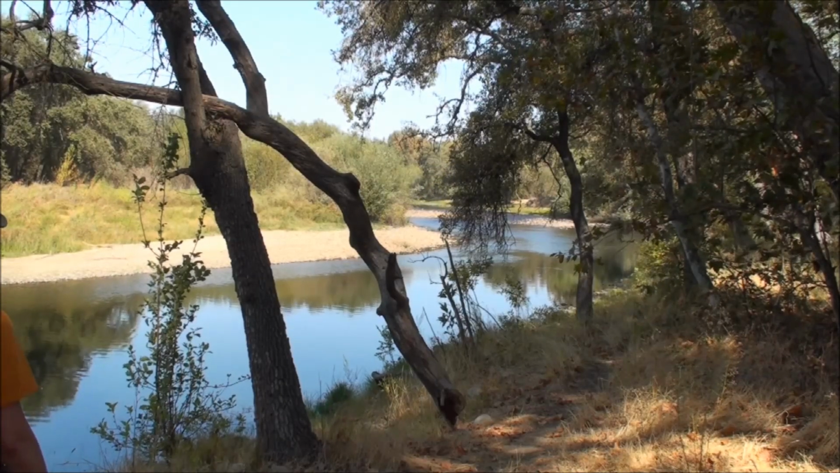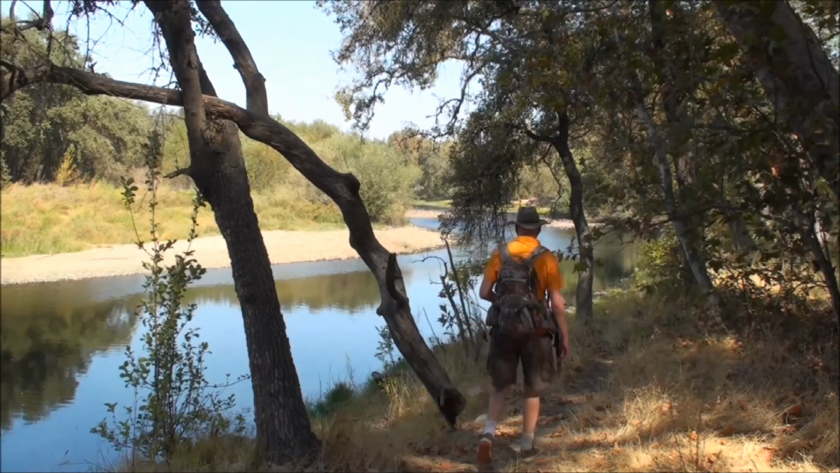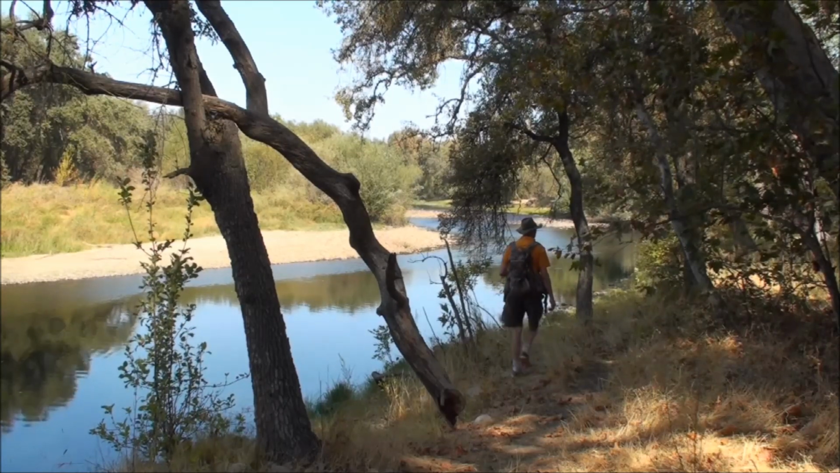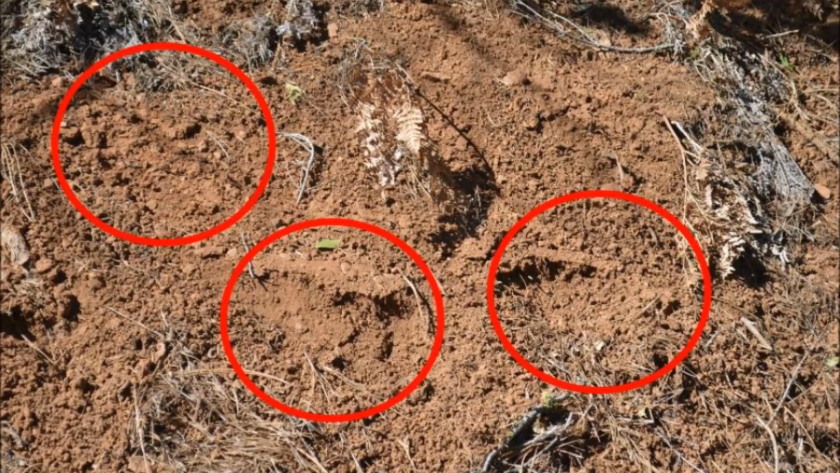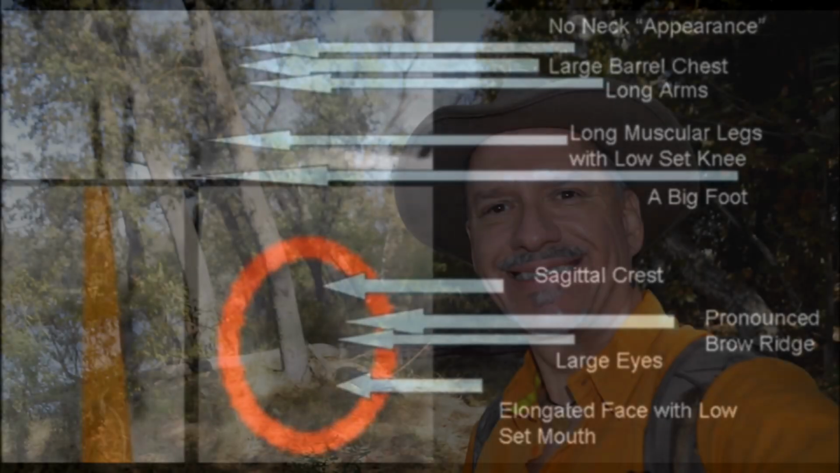Based on my personal encounters and research, I am 100% certain the Sasquatch are real, and although I do acknowledge the various theories as to what these creatures are, and I do try to keep an open mind, I also try to stay grounded with my investigation approach. These creatures are leaving behind physical evidence that will help us track and identify them, and I think it is up to us to find it.